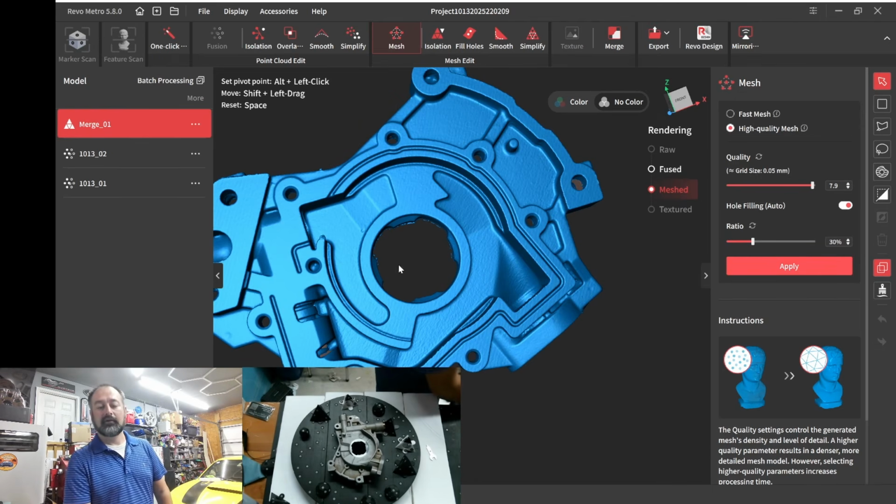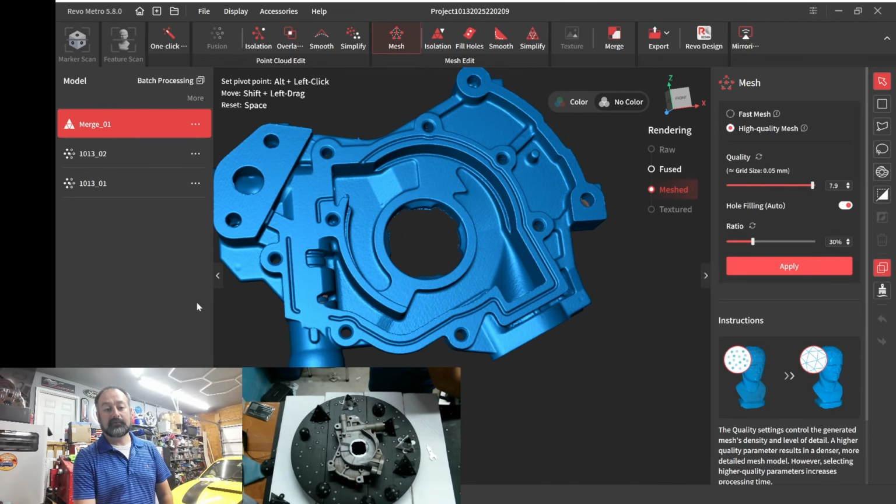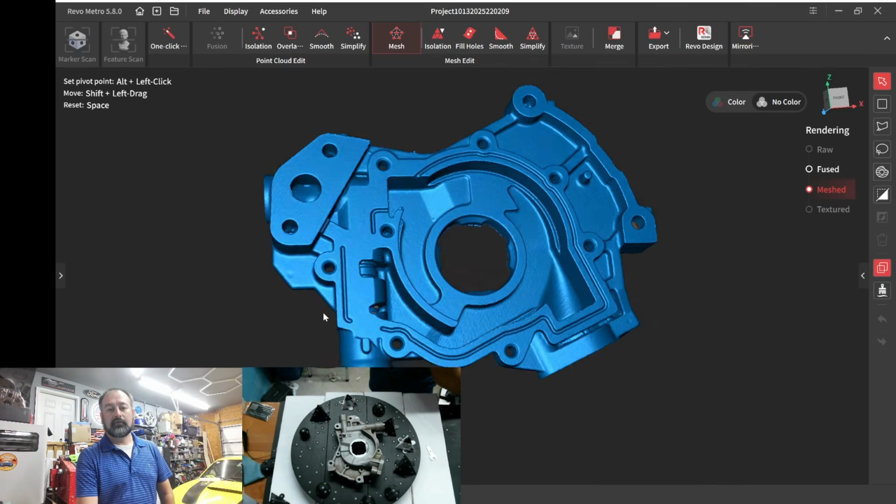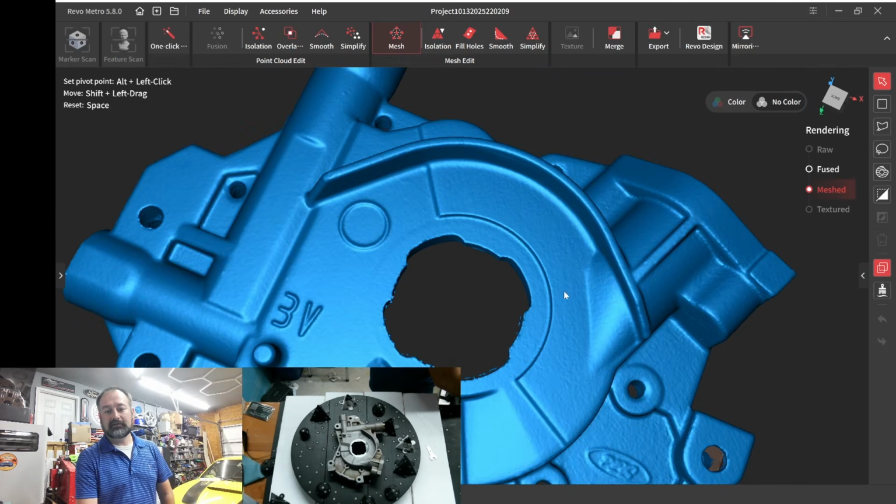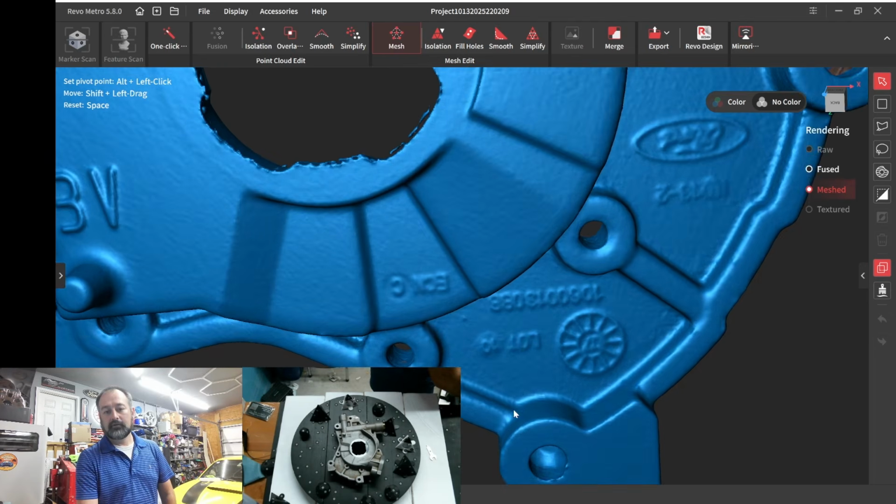I think we're golden. So that water pump. I'm going to go ahead and maximize the screen. I don't know about y'all, but I think that looks pretty good. So we have the castings, we have the part number. Yeah.